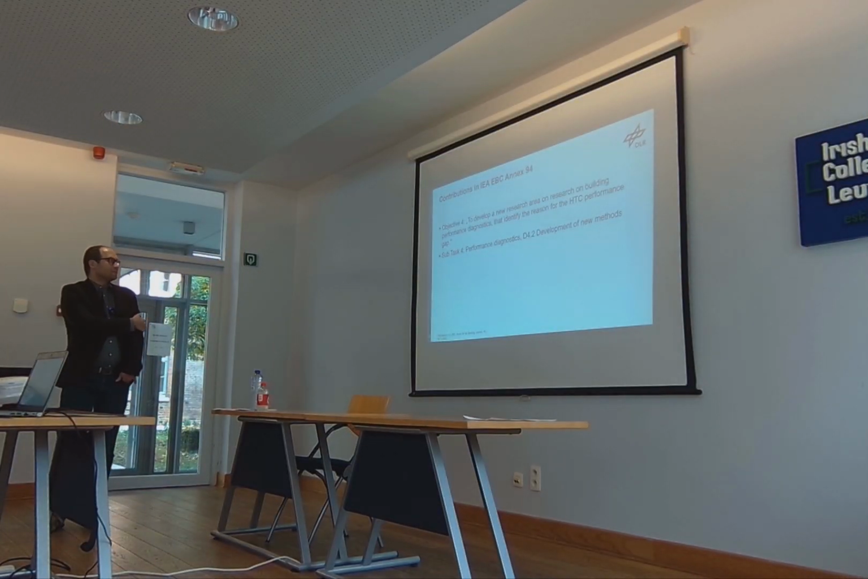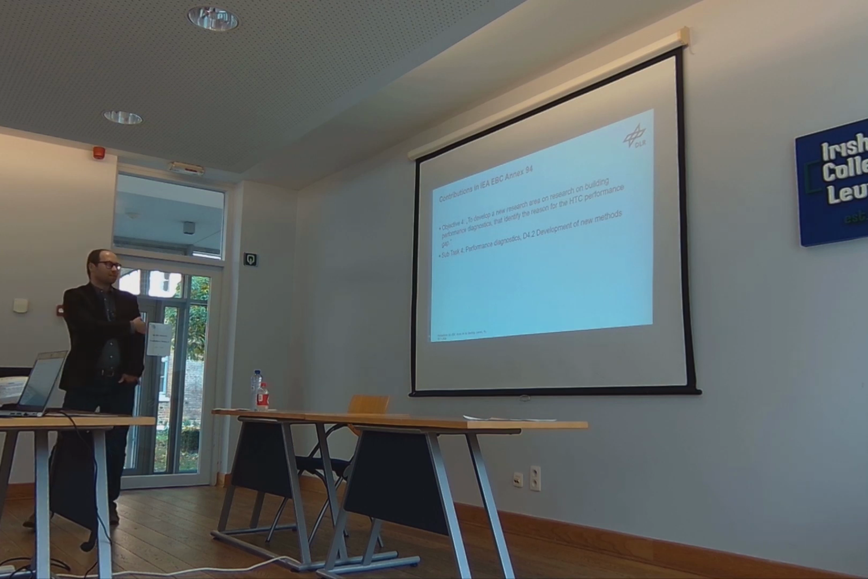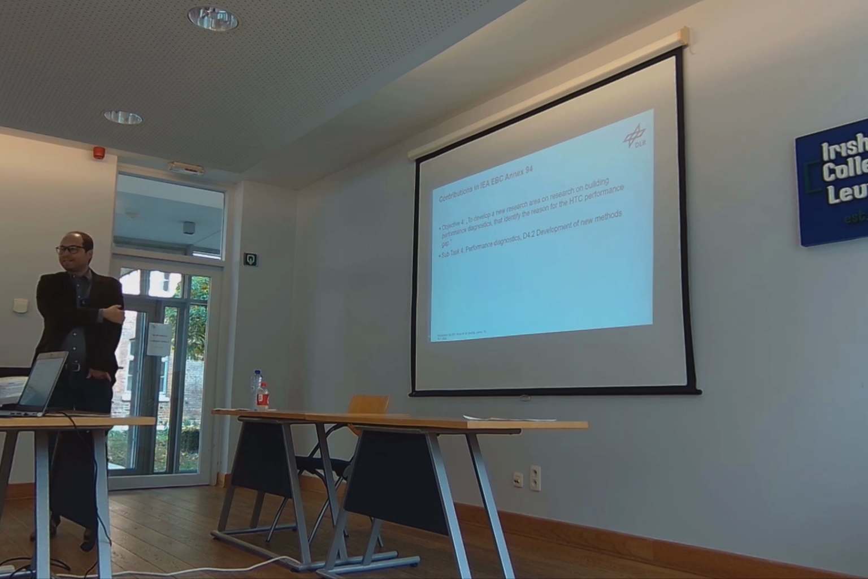Regarding the annex, we see our contributions in subtask 4, objective 4, performance diagnostics, development of new methods. One difficulty will be to have quantifiable results. So we see ourselves more in the field of finding the leaks, but to really have quantitative results will be very challenging there.